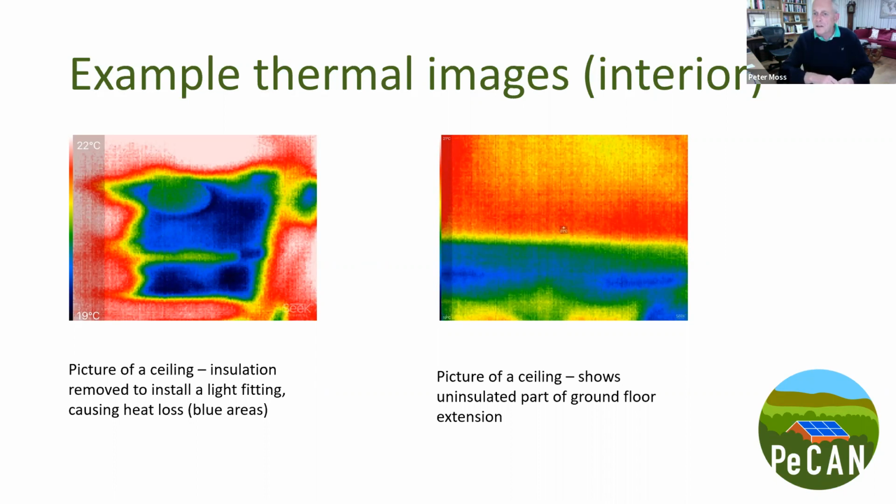it's a little harder to make out what this actually is, but it's again a picture of a ceiling. This is a picture of a kitchen ceiling where part of the kitchen actually extends out beyond the house and has an angled roof where we believe there is no insulation inside that particular part of the roof.